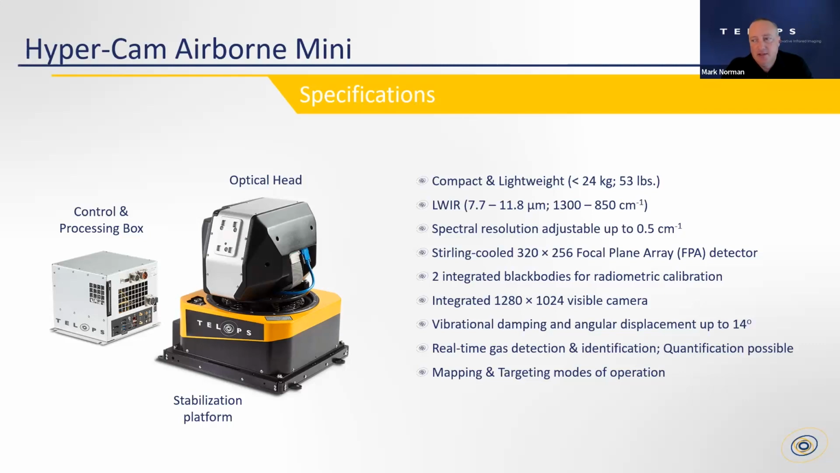Again, it has this focal plane array detector. It has what are called black bodies, which are used to calibrate the response, so you get the most accurate measurements in the intensity of the response. It also has a visible camera integrated, so as you're flying your missions, you'll get visible images that are in conjunction with the infrared images that are being collected.